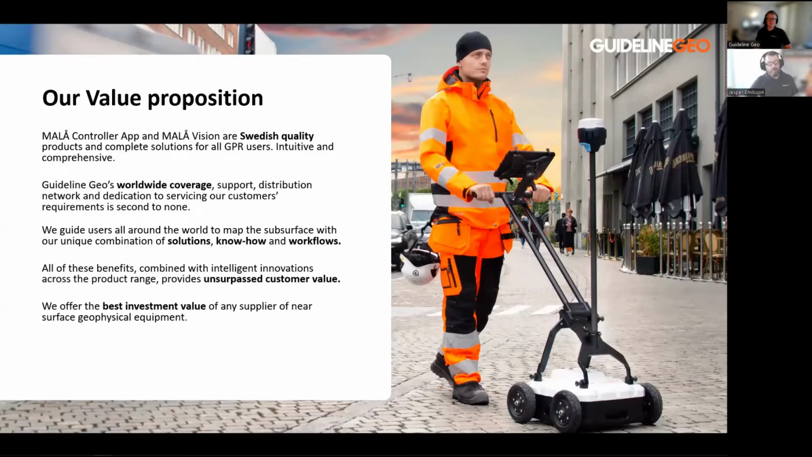One of the big benefits with Guideline Geo is the fantastic partner network and worldwide coverage. We have support, distribution, and a network of really good people that service our customers. And I'm really happy having been part of building this network over time. Some of my best friends are in this network, and they are amazing people, and they know a lot.